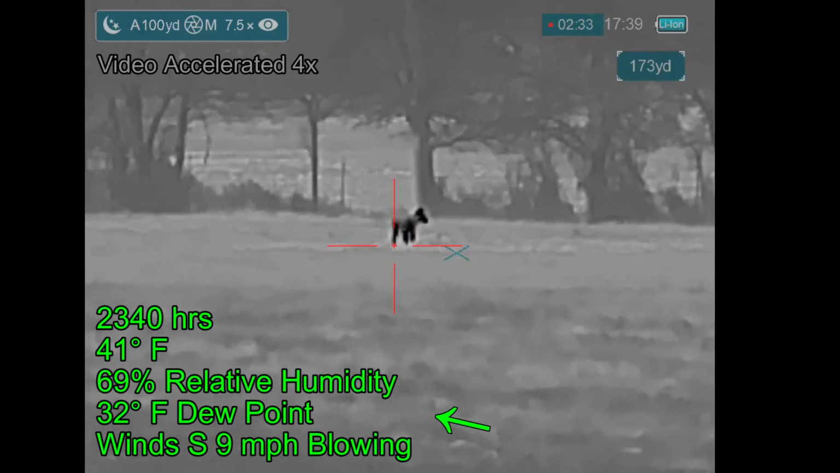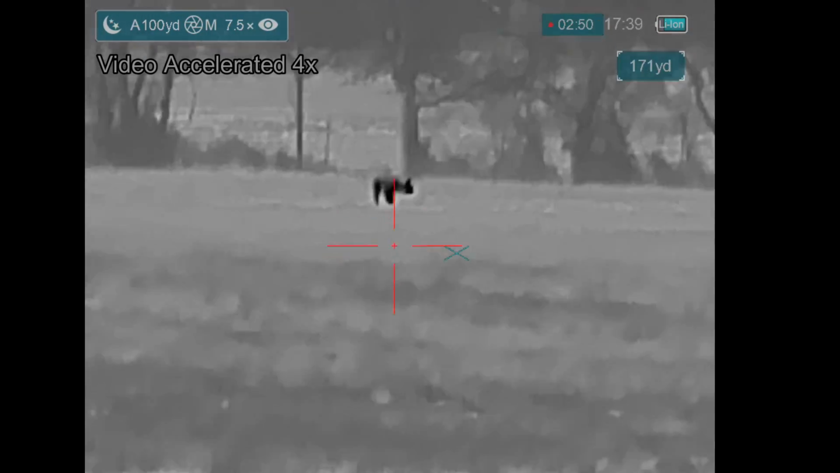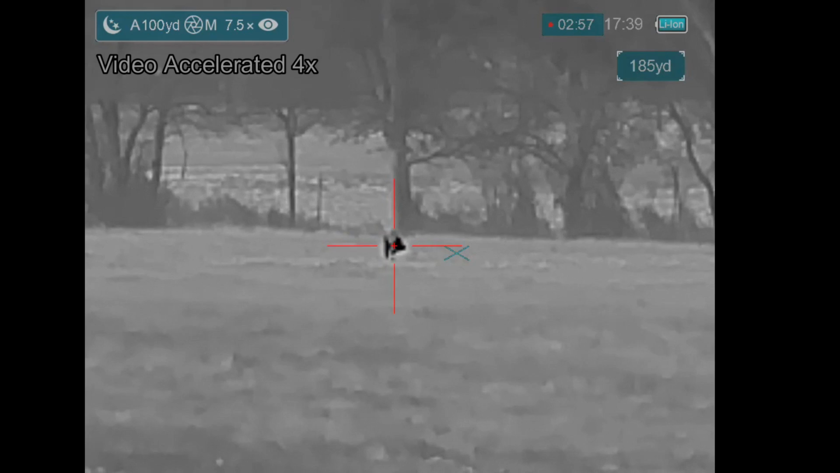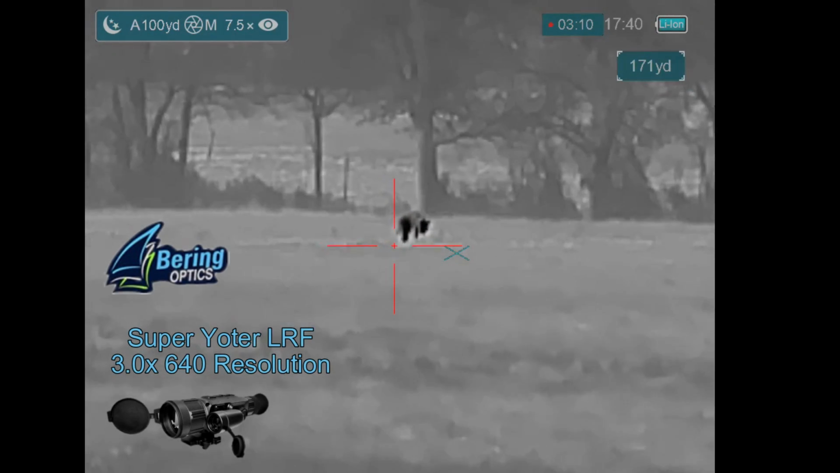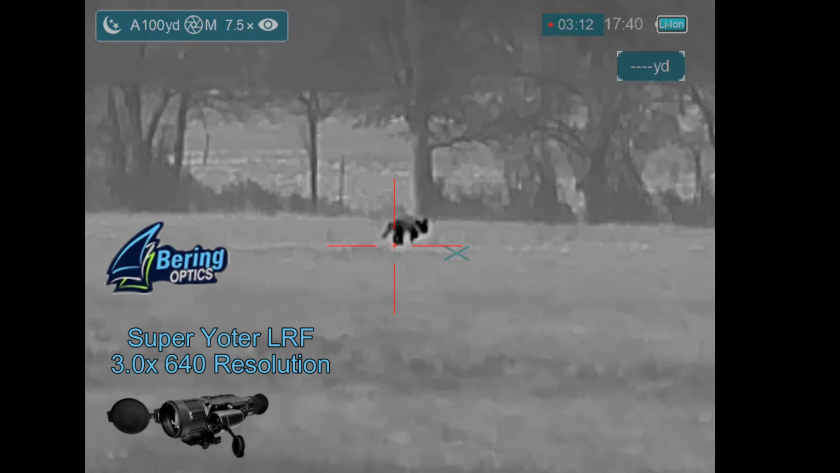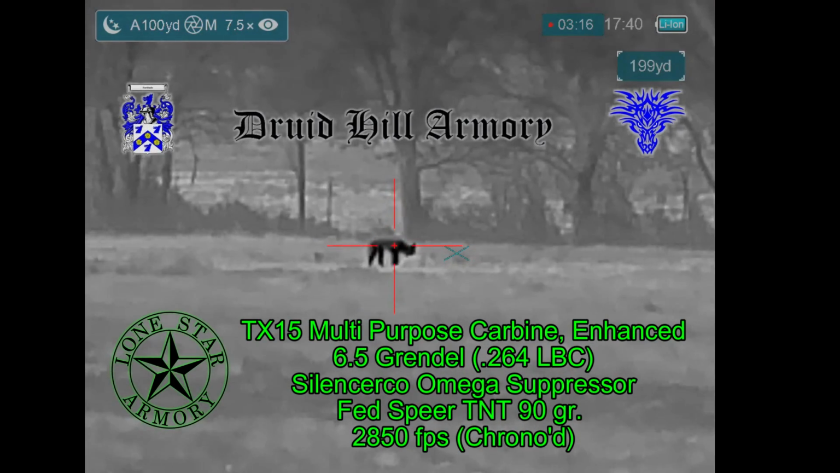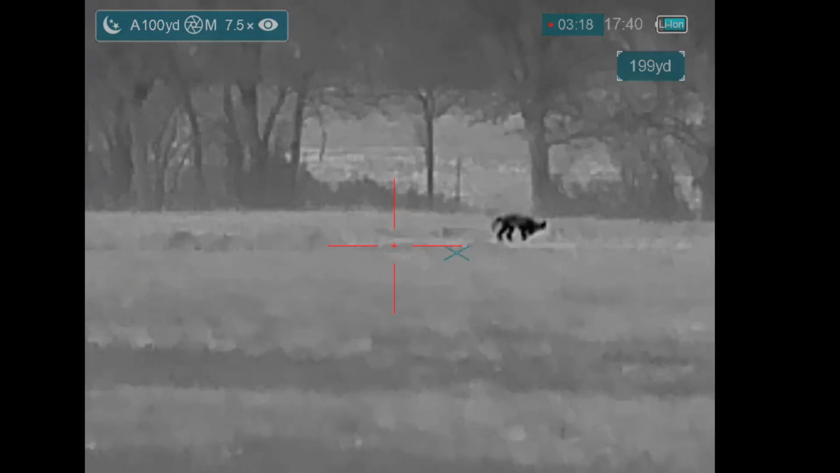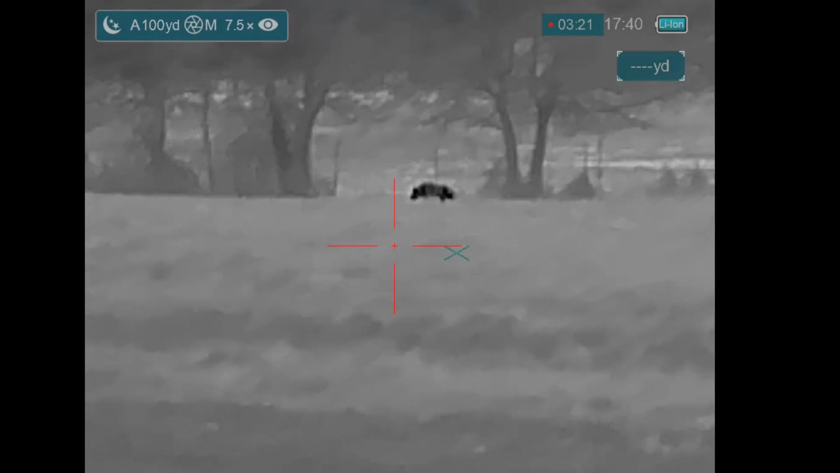And while Ben is working on his image improvement, for some reason he never hits record again, and so all the video is going to come from me. And my video is going to be with the Bearing Optics Super Yoder LRF. And I'm going to be shooting my Lone Star Armory TX15 Multi-Purpose Carbine Enhanced. 3, 2, 1. That sounded like 2 hits.